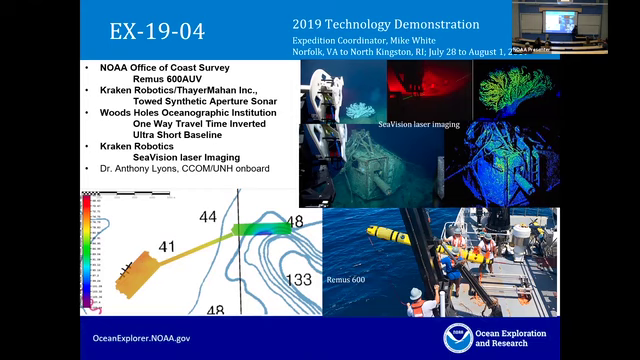We also had Woods Hole out there testing their one-way travel time inverted ultra-short baseline, essentially a system that's passive in one direction. So from a single topside vehicle or ship, you could navigate a fleet of subsea robots, or that's at least the vision.